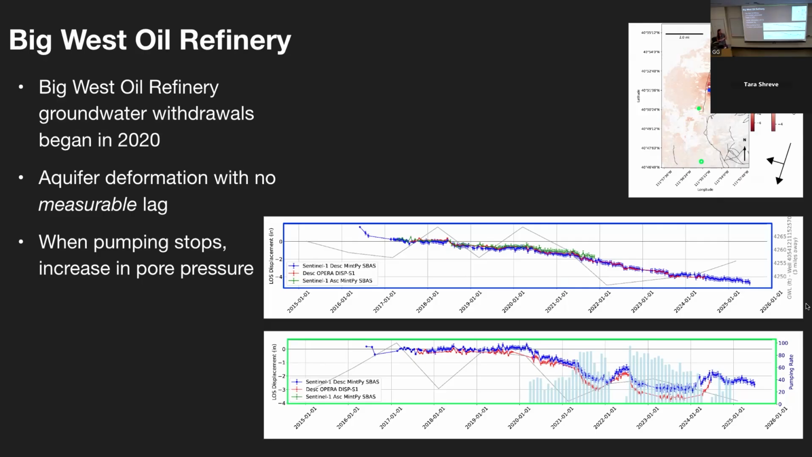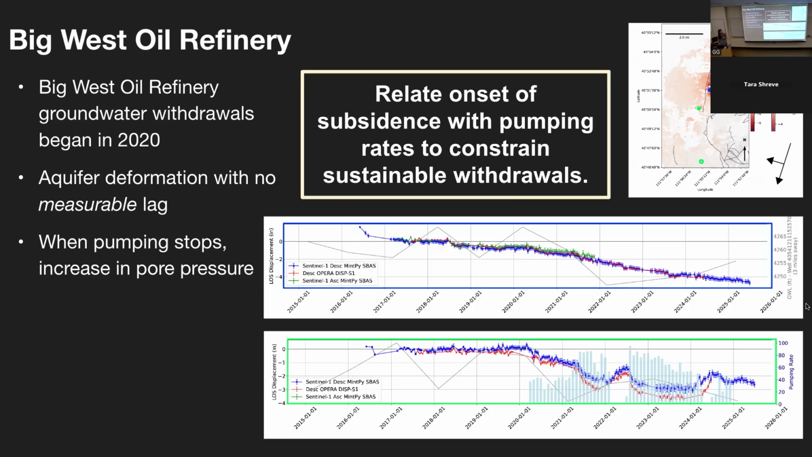We can see that pumping stops momentarily in 2022 and 2024. And during these time periods, we have a recovery of the pore fluid pressure and uplift in these locations. And then once that pumping starts again, we have that response of the pore fluid decrease. But then we do seem to have a leveling out of the subsidence at a certain point, depending on the amount of pumping that's occurring.